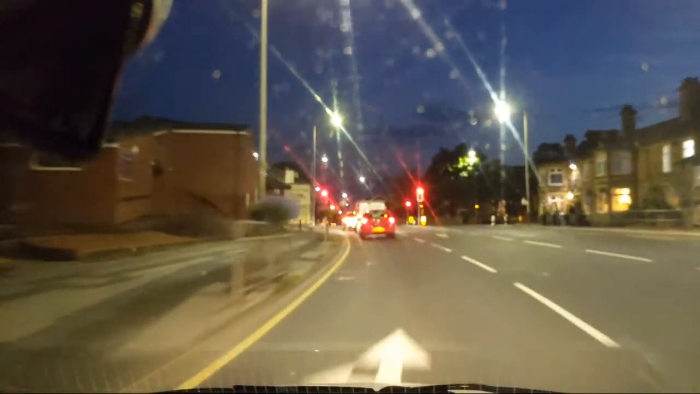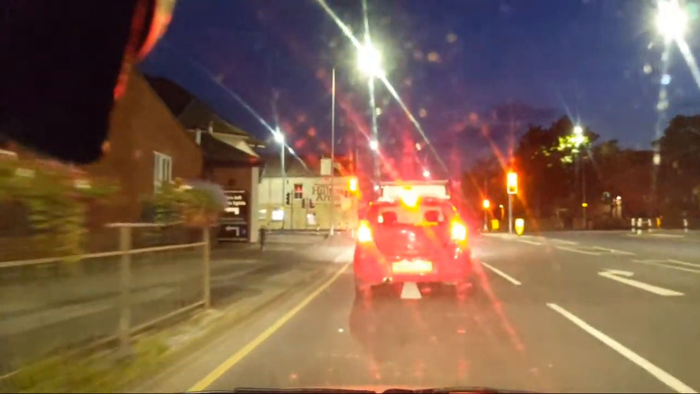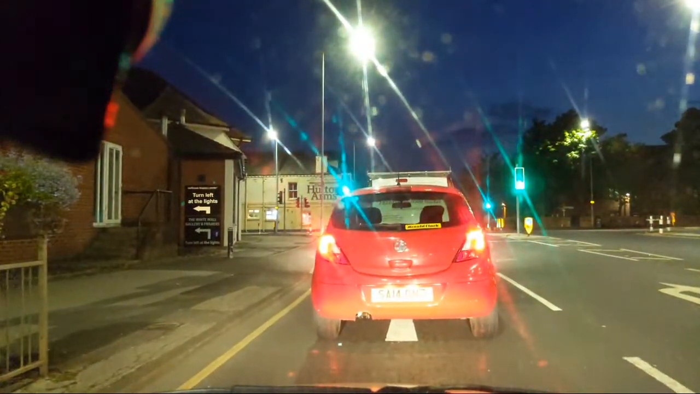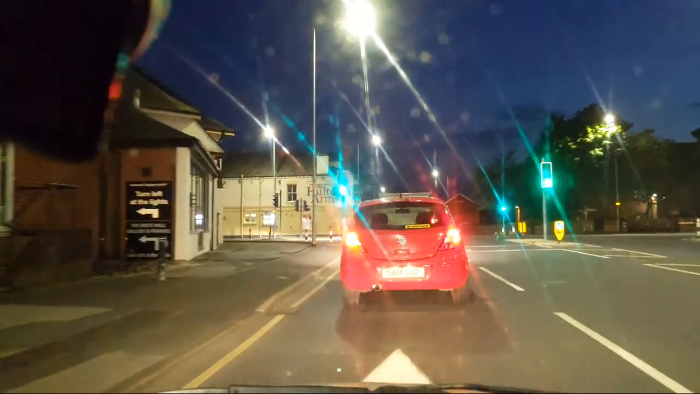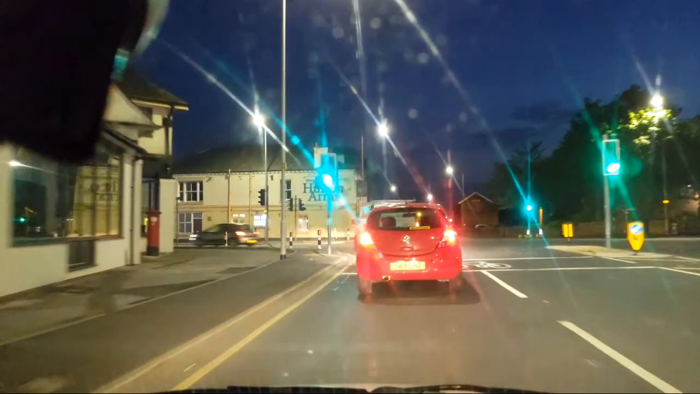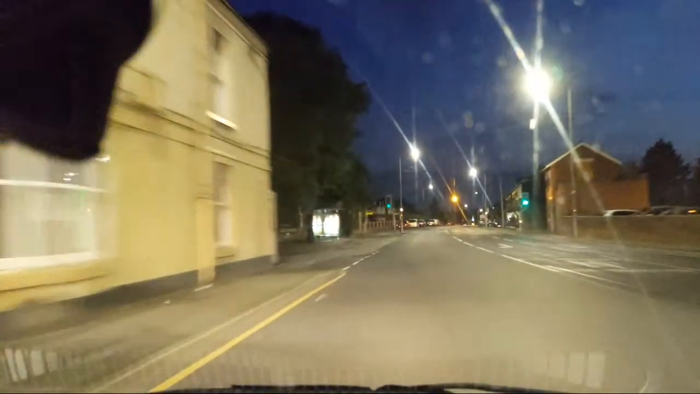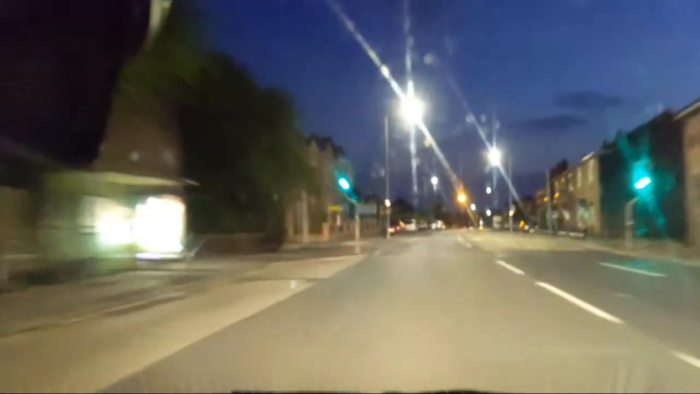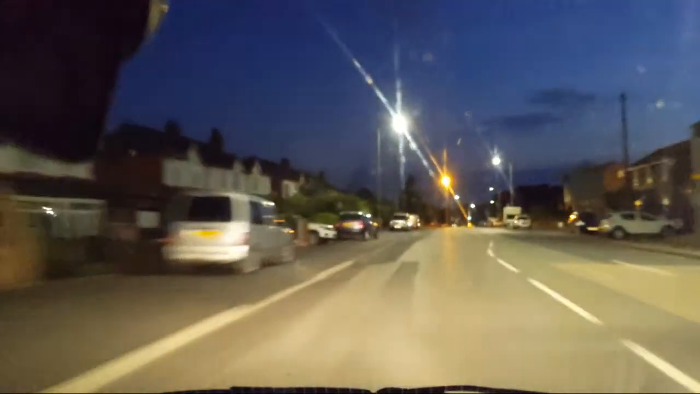If you turn right here, you meet the bridge. Oh, no, the bridge. Well, you do meet the bridge, I suppose, but you meet the bus shelter on a bridge. They're all going down there, which is nice. There's another nice open road.